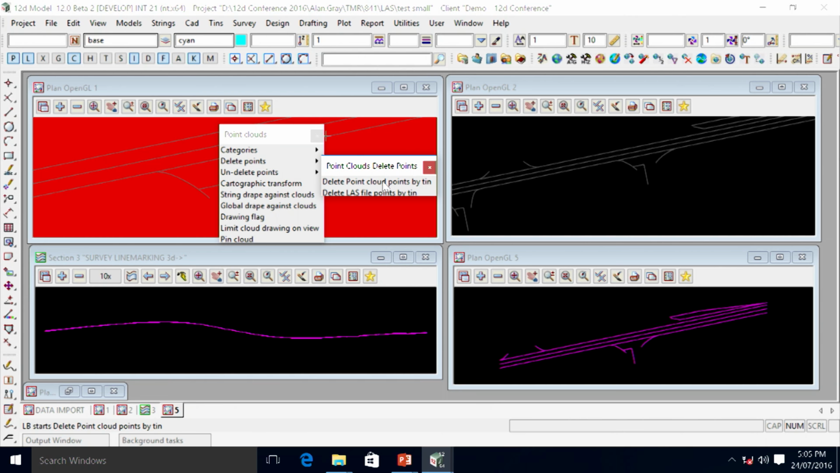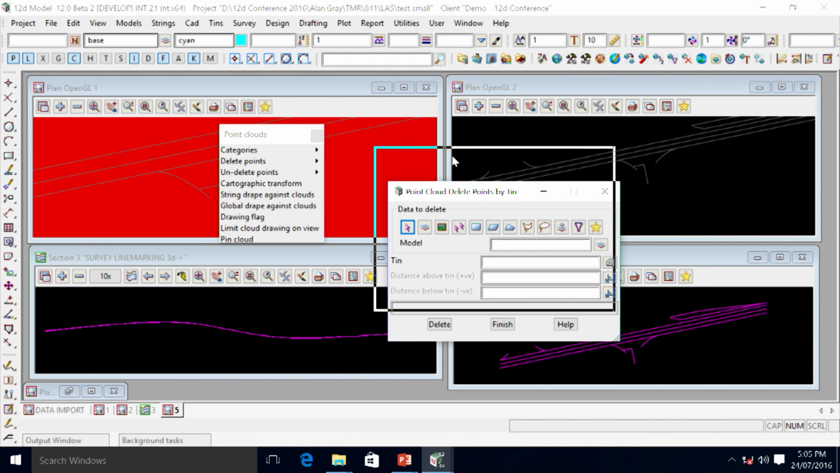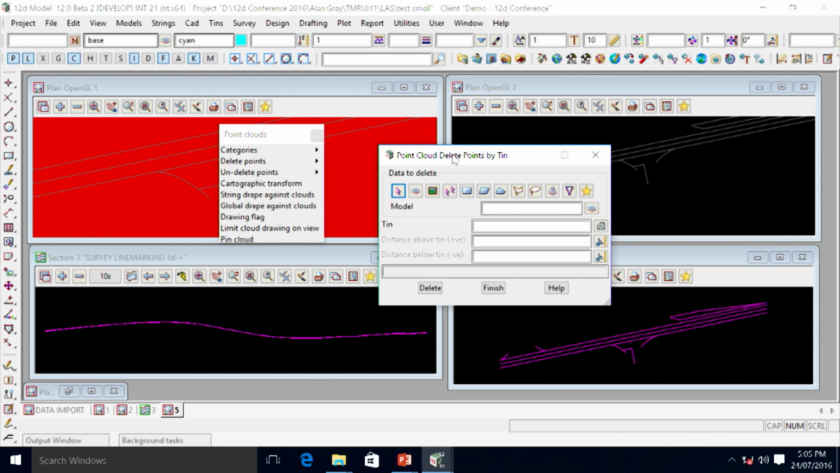So the deletion of points, we have a couple of modes. Oh, sorry, we've only got one mode. At this point, the only one I've done is just by tin. Because what we're finding with point clouds, and I think you probably find the same thing, most operations on point clouds only make sense if you've got something else to compare them against. If they're just a swarm of points in isolation, it's very difficult to do anything with them.